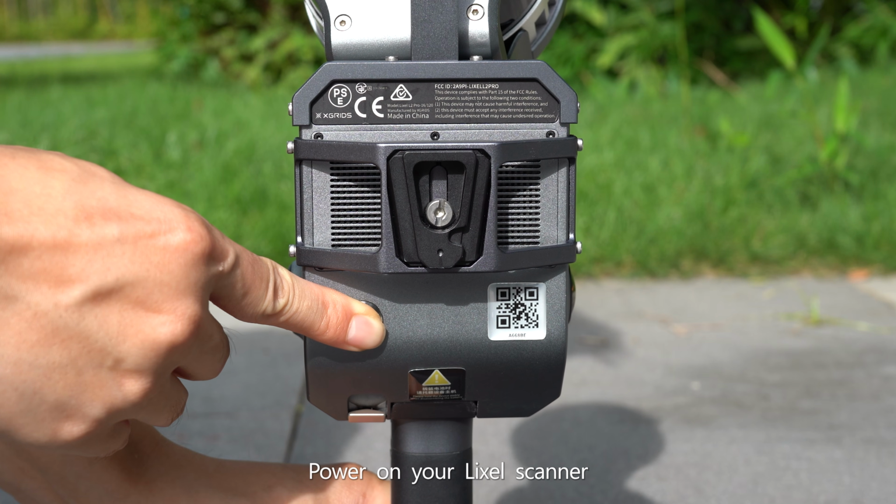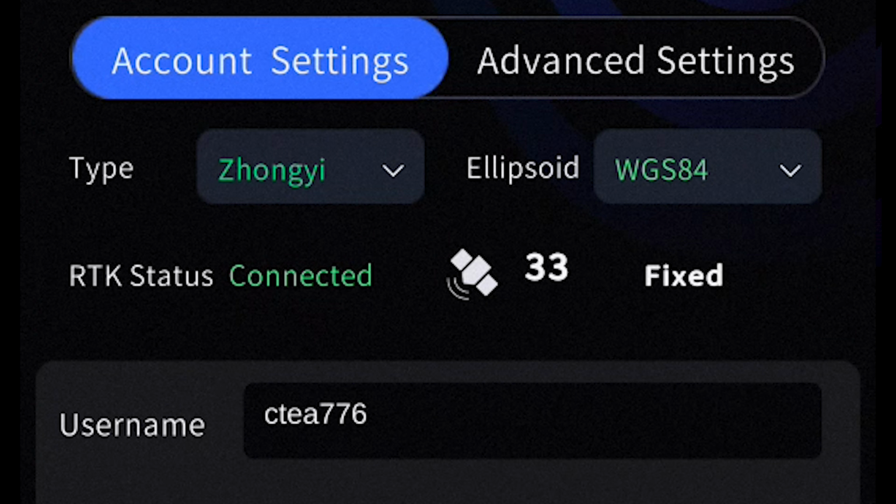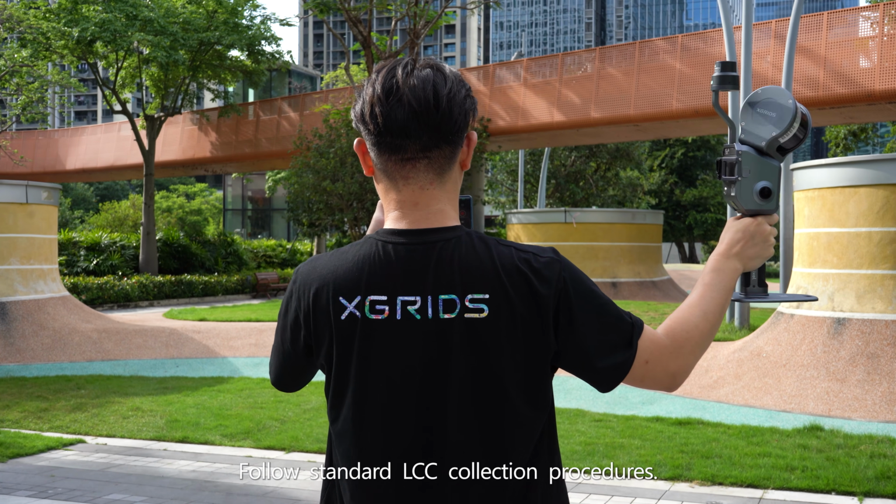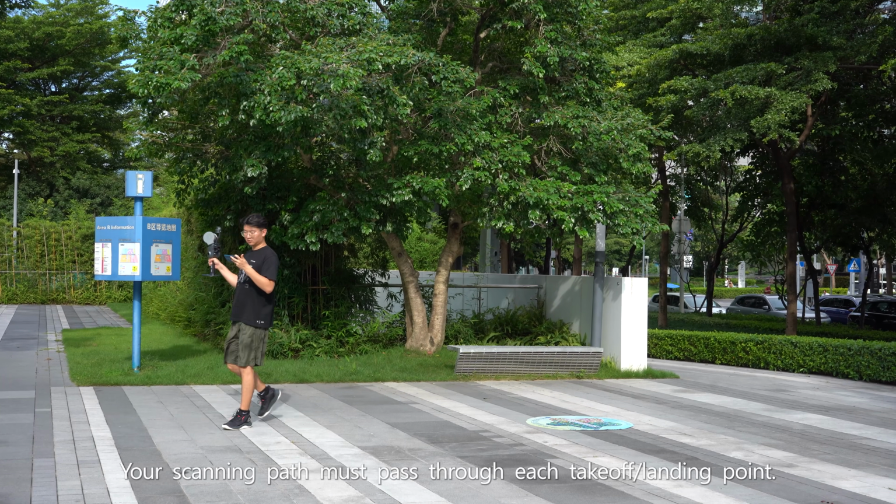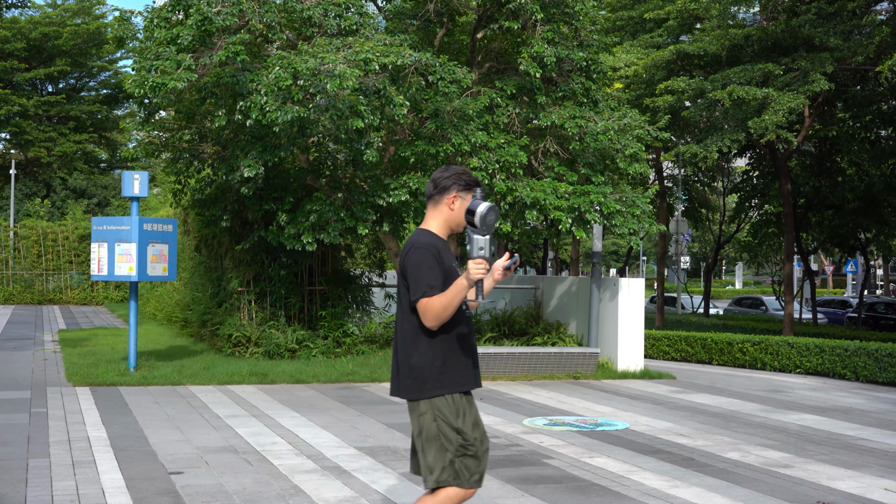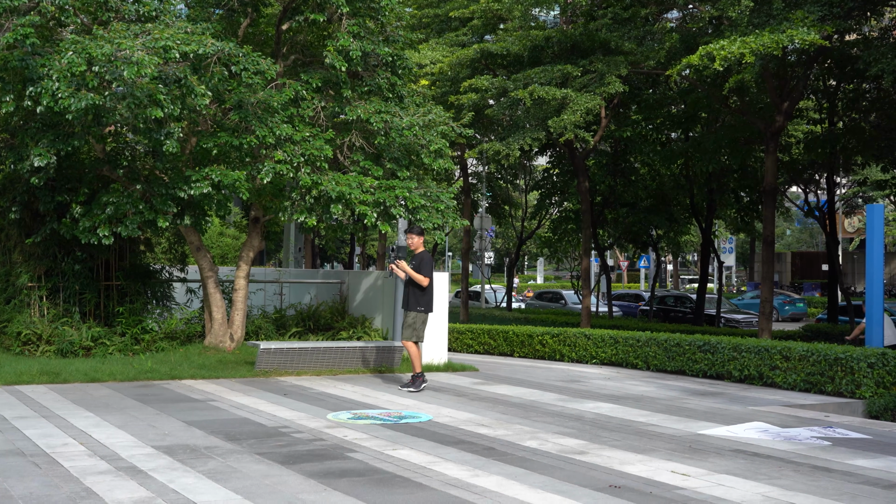Power on your Lixel scanner and set the coordinate system to WGS84 in the Lixel Go app. Follow standard LCC collection procedures. Your scanning path must pass through each takeoff and landing point. Complete 2 loop closures within 2 meters of each takeoff and landing point.